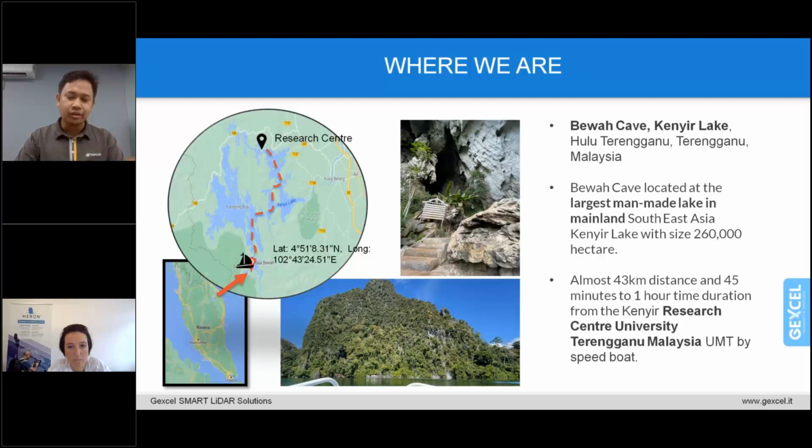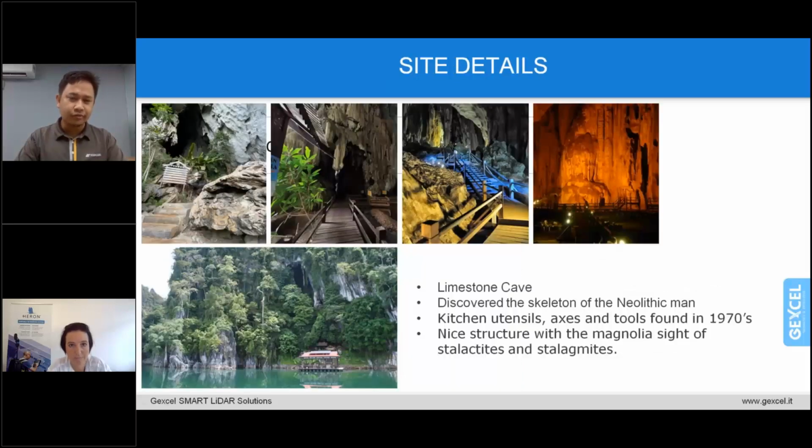Besides, here is a nice fact for the Bhd Cave itself. It is situated on the Bhd Hill, and of course, Bhd Cave provides a spectacular sight of towering limestone hills. So yeah, thank you for this slide. Georgia, you can go on to the next slide.